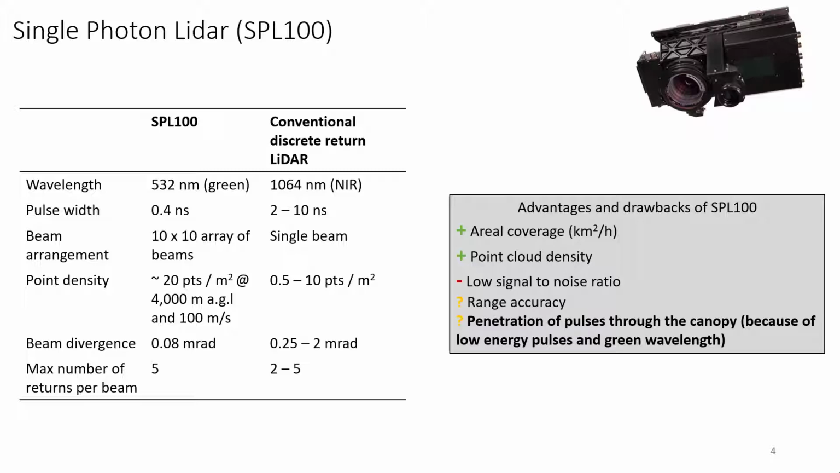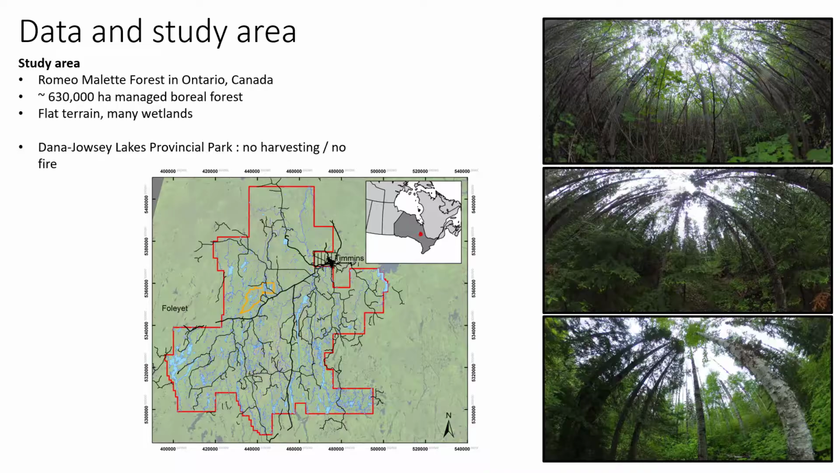To summarize, some advantages and drawbacks of SPL. So, as I said, there is a higher area coverage, higher point cloud density. However, there is a much lower signal-to-noise ratio because single-photon detectors are much more sensitive to background solar noise. So this requires additional processing steps that I will not cover here. The data that I got was already